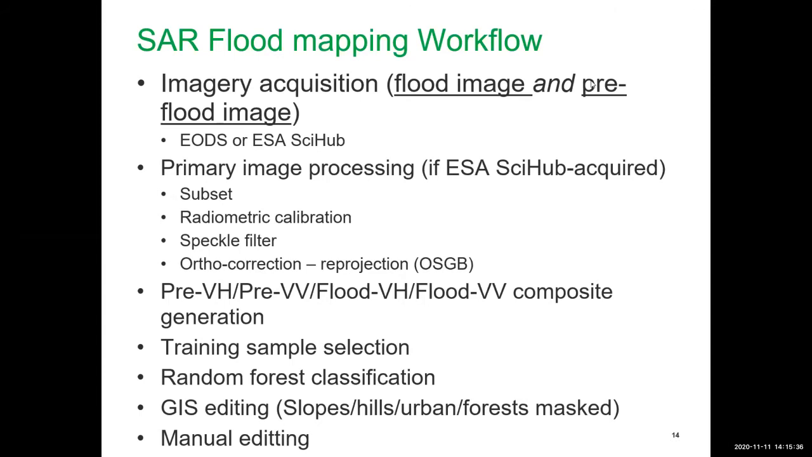If we're collecting data from the ESA Sci-Hub, then we need to do primary image processing, which includes subsetting the imagery if we don't want to process the whole of an image scene. Then radiometric calibration, applying a speckle filter, and then ortho-correcting to get the data map ready. And we then stack the two dates of image together into a single composite image. And I'll show you what that looks like in a tick. And it's both polarizations, VH and VV, for both dates as well.